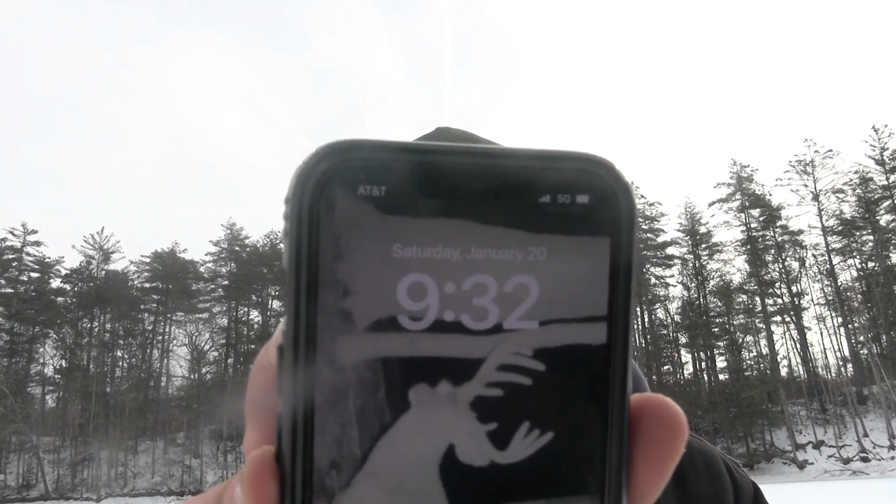It is 9:32. Dylan should be here hopefully around 2, so he'll have a couple hours to fish with me. My girlfriend might come here too. She's supposed to be coming back from Maine actually today at some point. But for right now, it's just me.